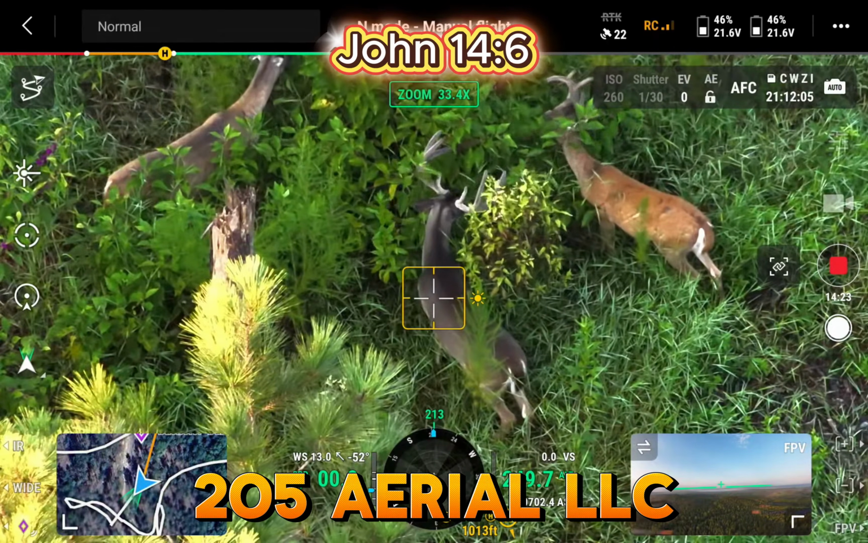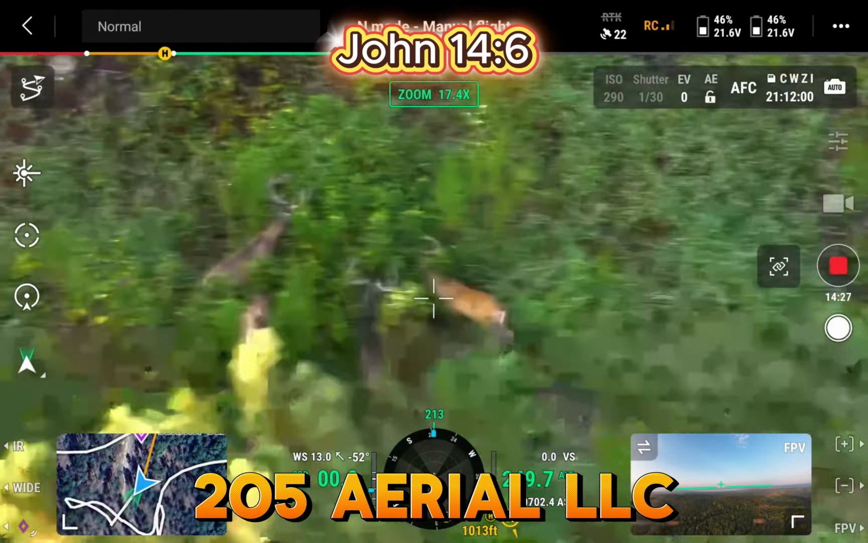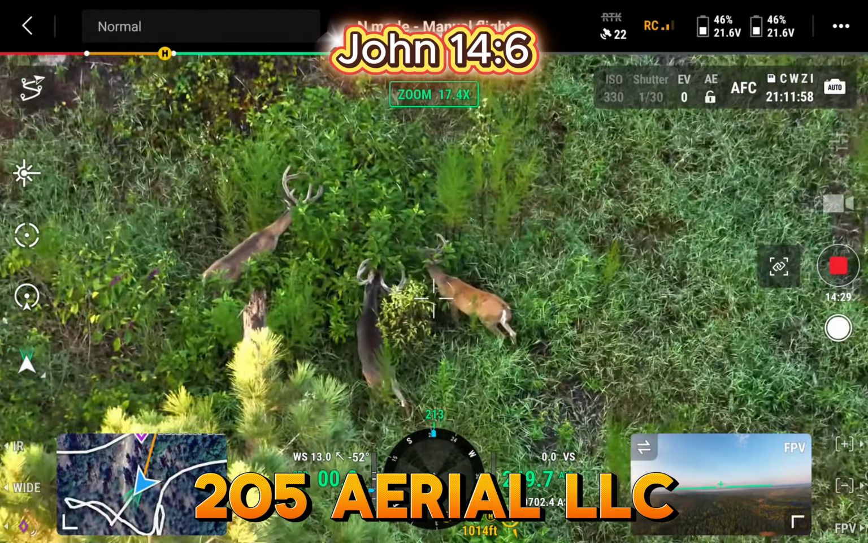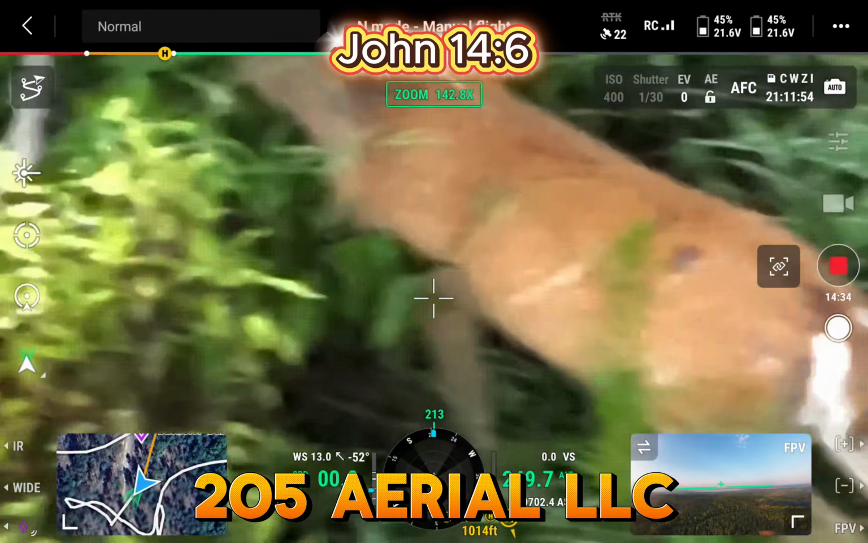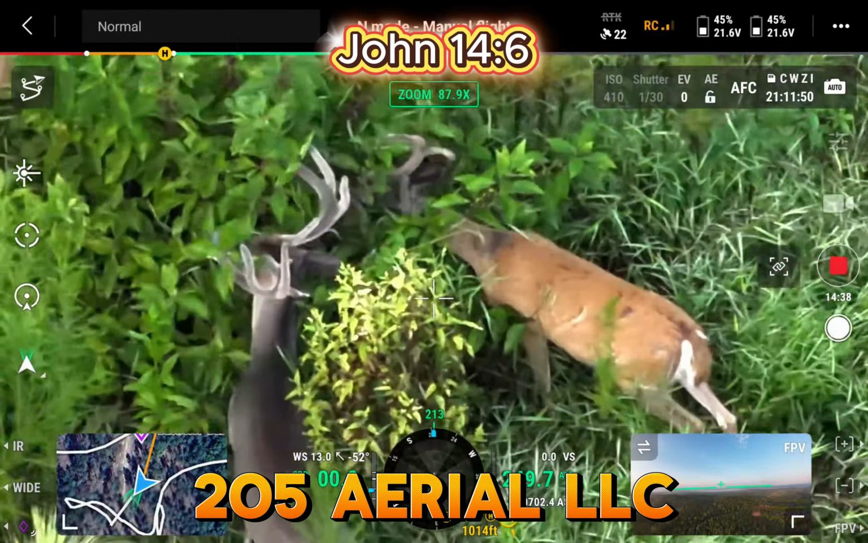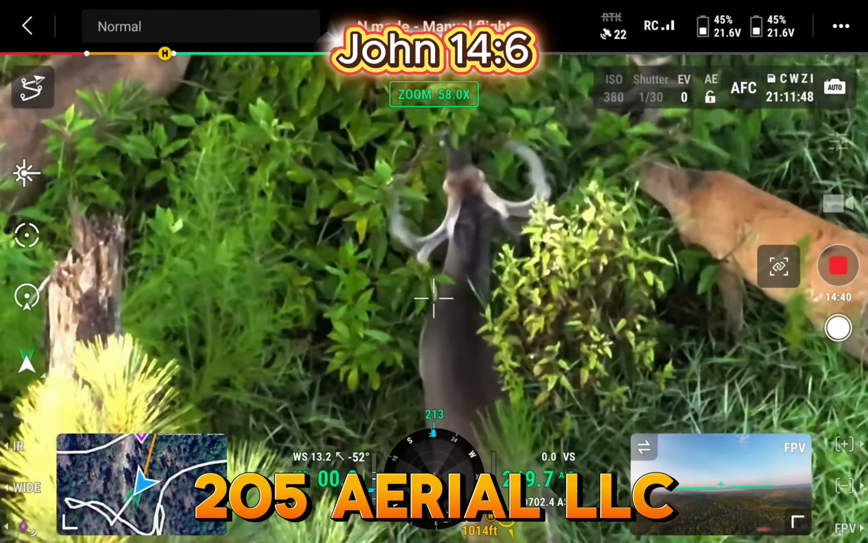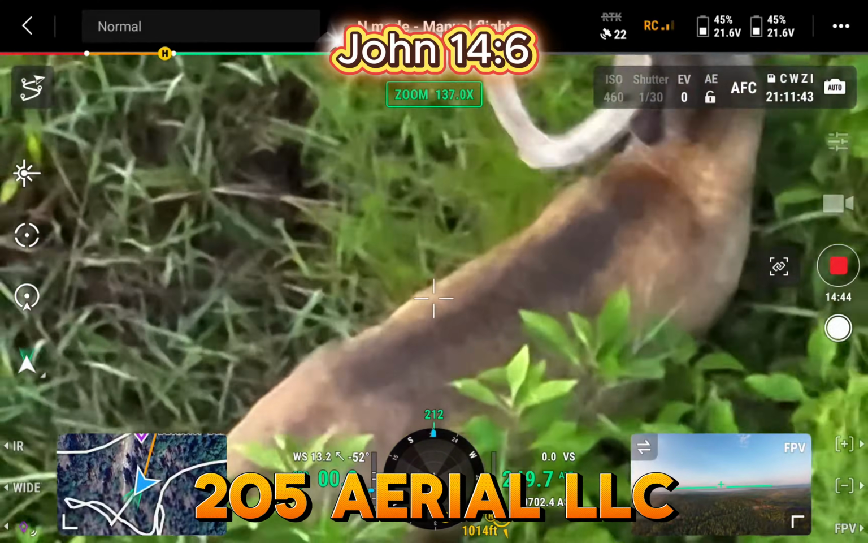I wonder if that means they're getting ready to lose velvet here pretty soon. Initially I didn't know what it was because you see these little splotches like that, and I kept wondering what it was, but I guess it's just their winter coat. If somebody's an expert on that kind of stuff, let me know. But look at this deer, same thing.